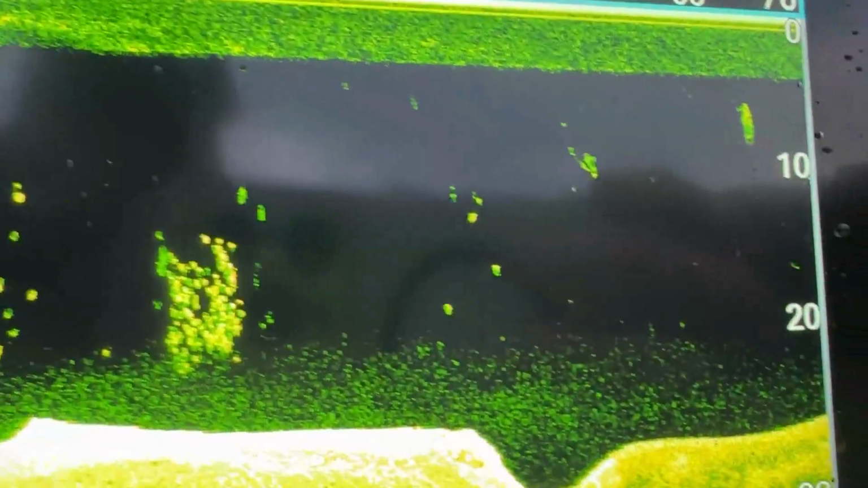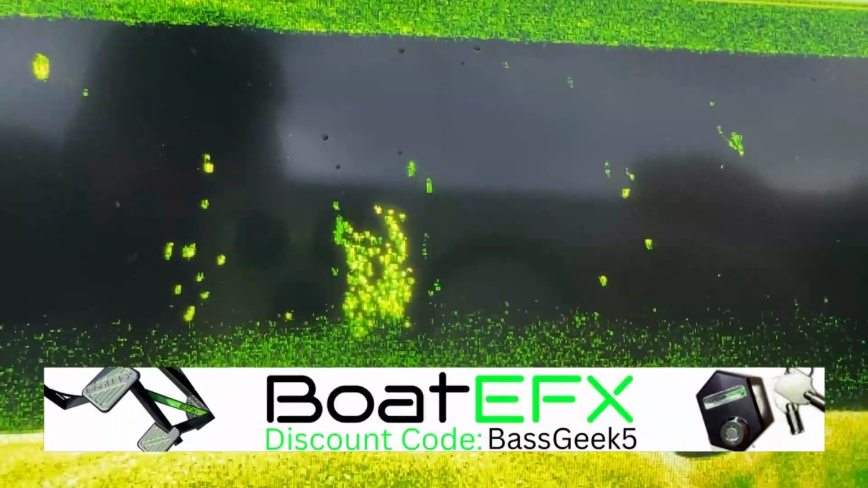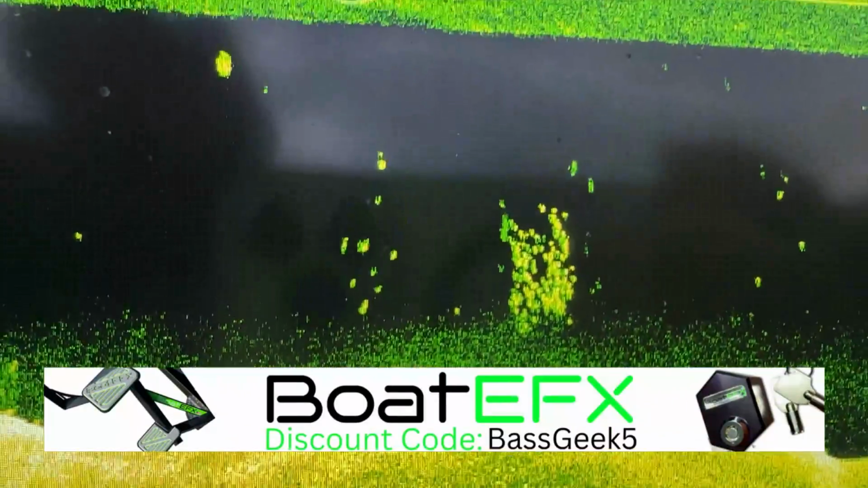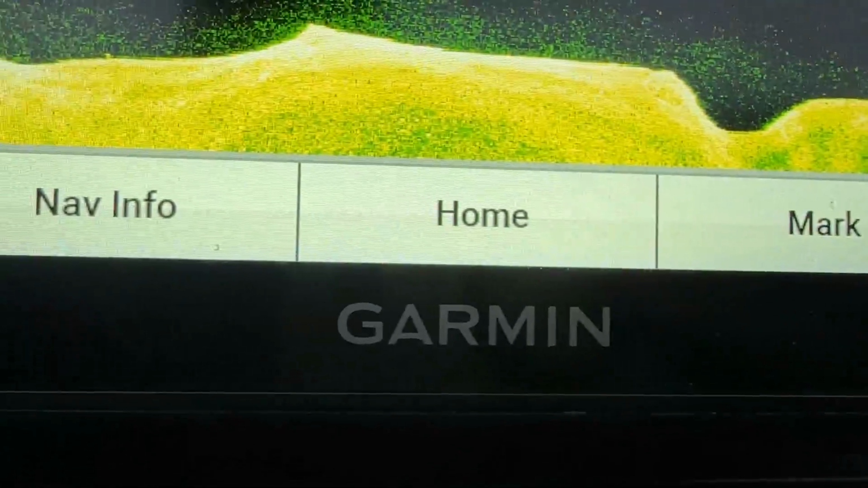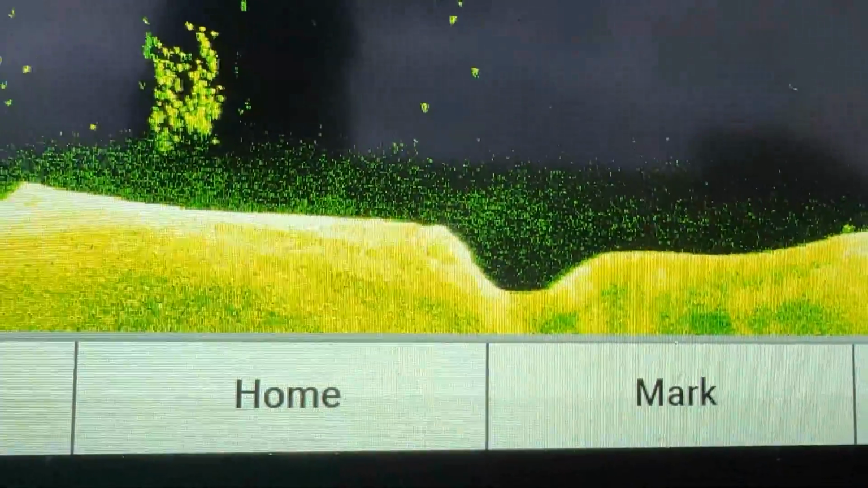Some dots right there. Not a lot, but there's some bigger dots down here. That could be crappie or bigger shad. I'm gonna guess there's bigger shad right there.